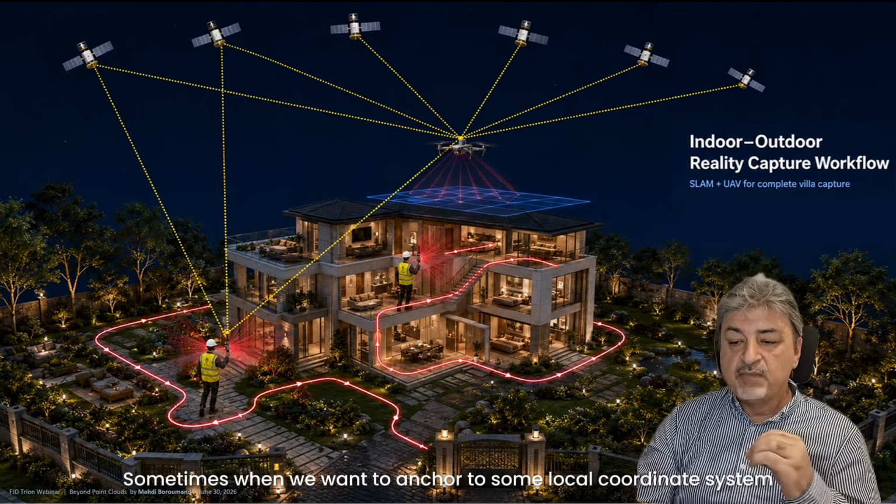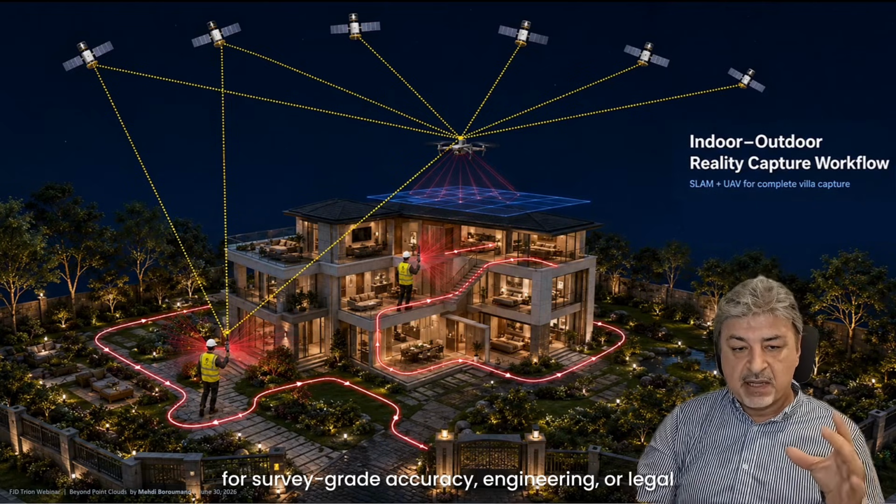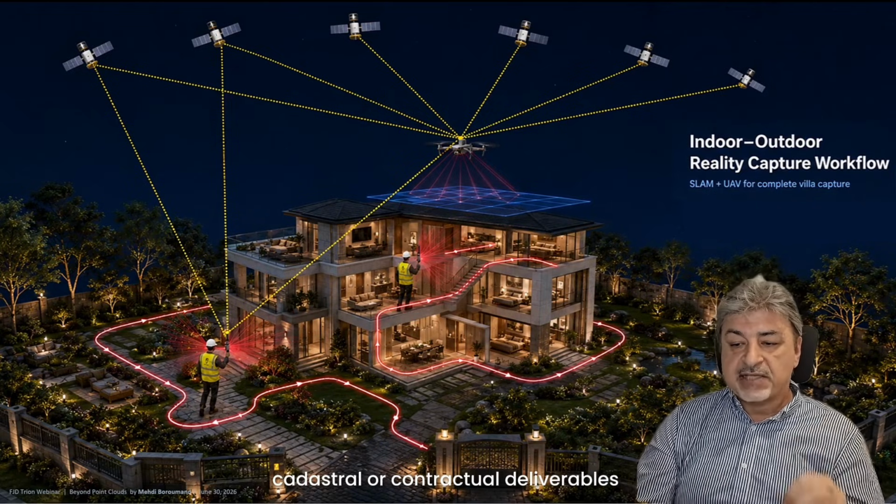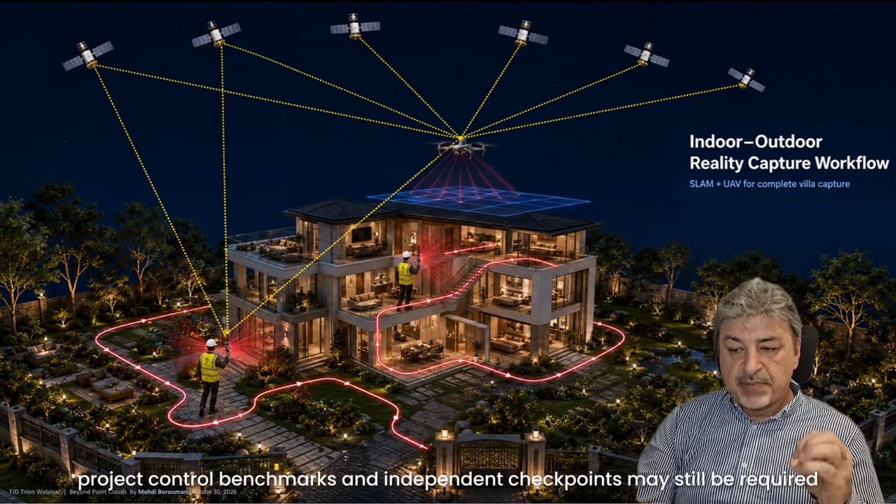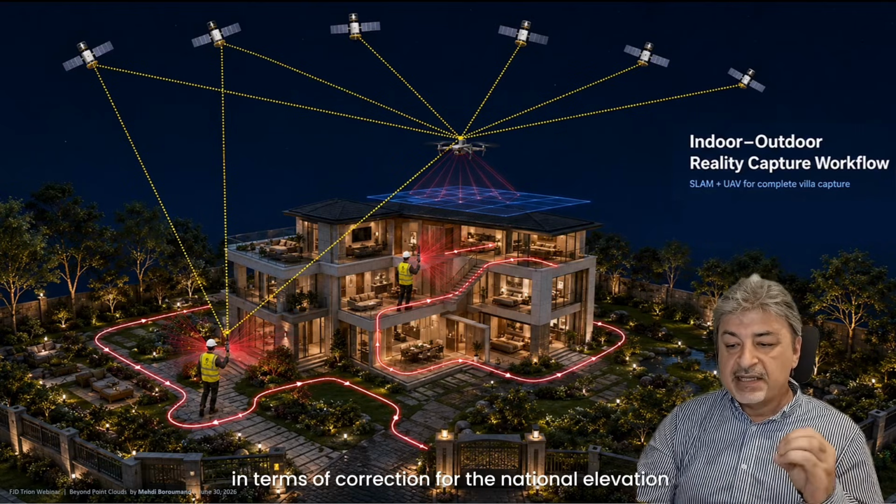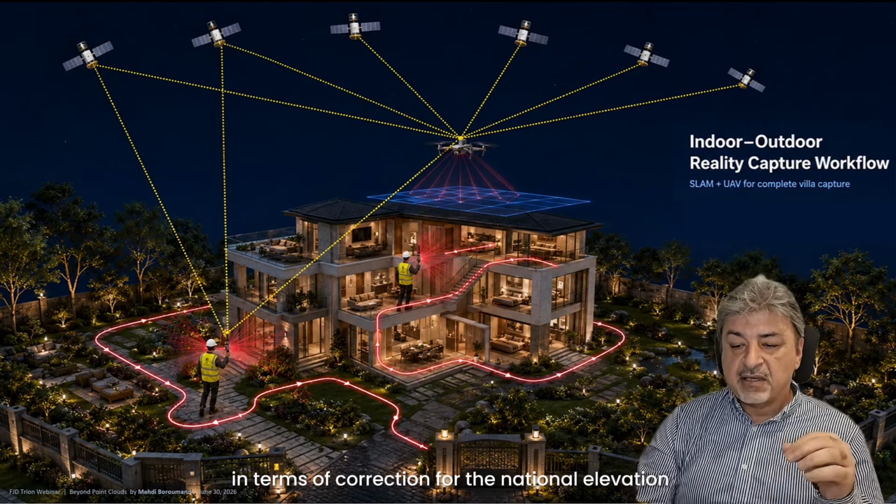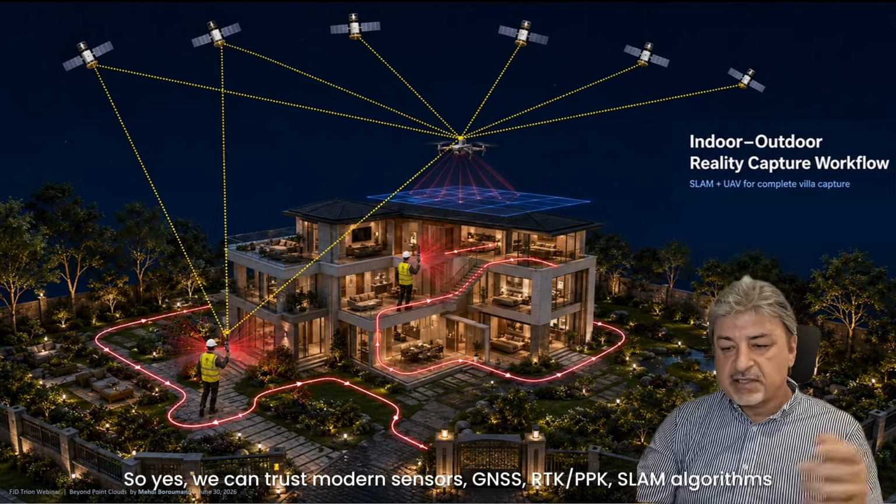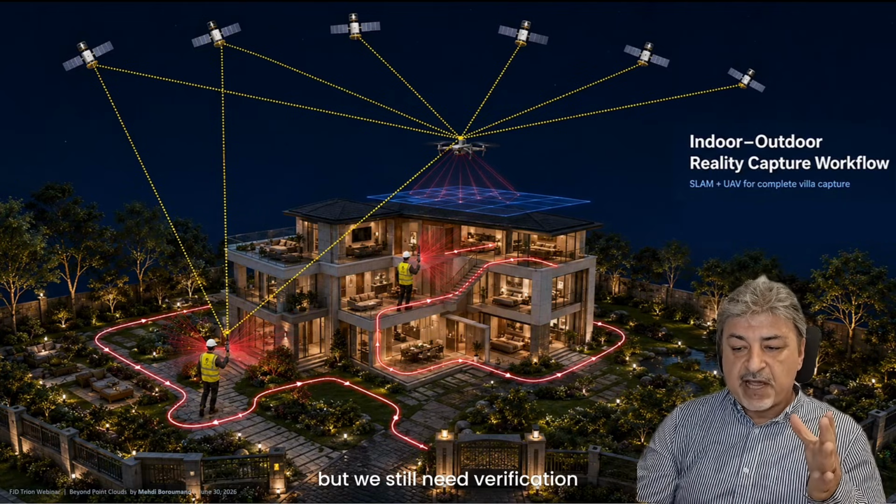Sometimes when we want to anchor to a local coordinate system for survey-grade accuracy, engineering, legal, cadastral, or contractual deliverables, project control, benchmarks, and independent checkpoints may still be required, including for the correction of the national elevation. So yes, we can trust modern sensors, GNSS, RTK, PPK, SLAM algorithms, but we still need verification.